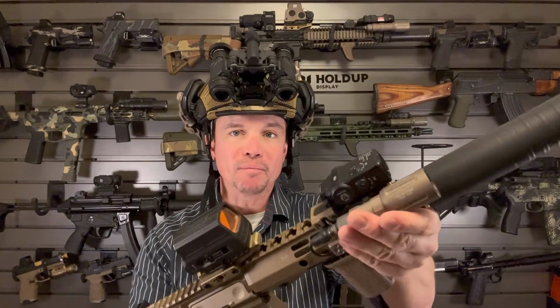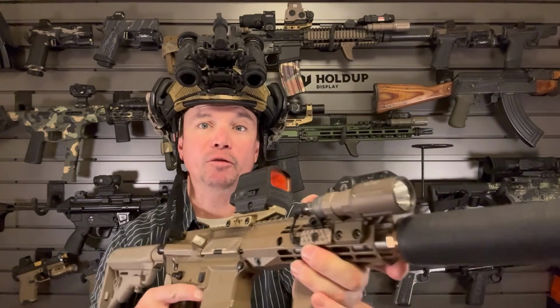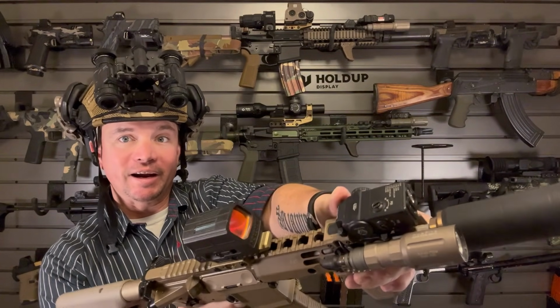This is a little bit more expensive design, but it does have some good things that you get to pay a little more for. Now, when I say a little more, laser aiming modules can be very expensive, thousands of dollars. These guys come in less than 500 bucks, and they're nice and compact. They're perfect for a setup like this 300 blackout, where I can hit my white light right there, and I can hit the laser aiming module right there.